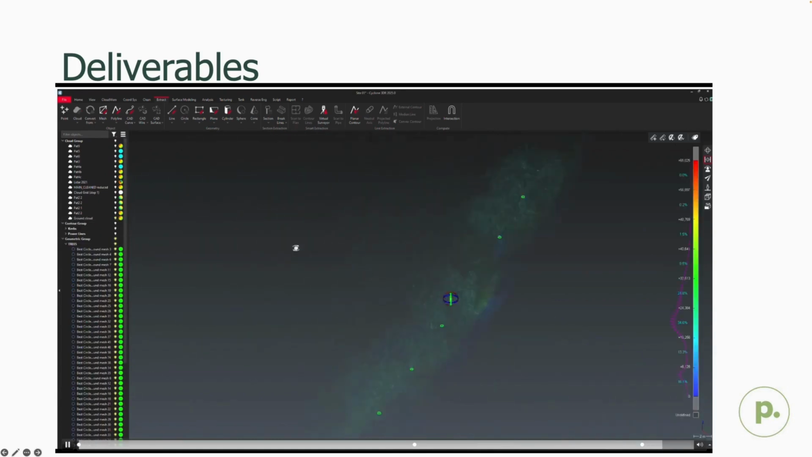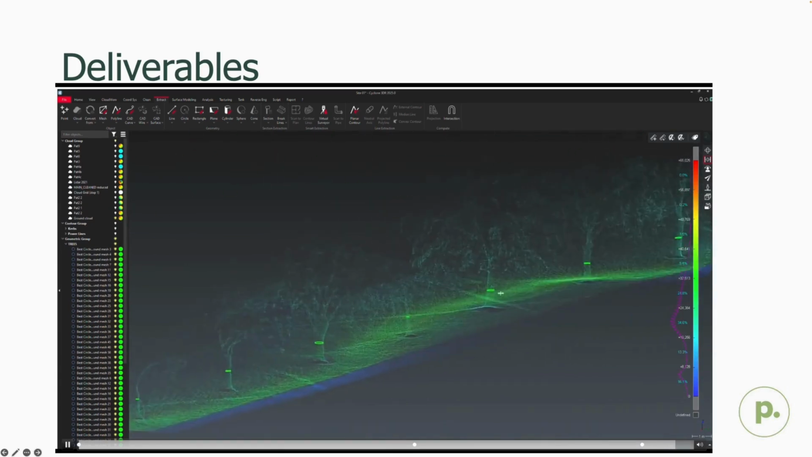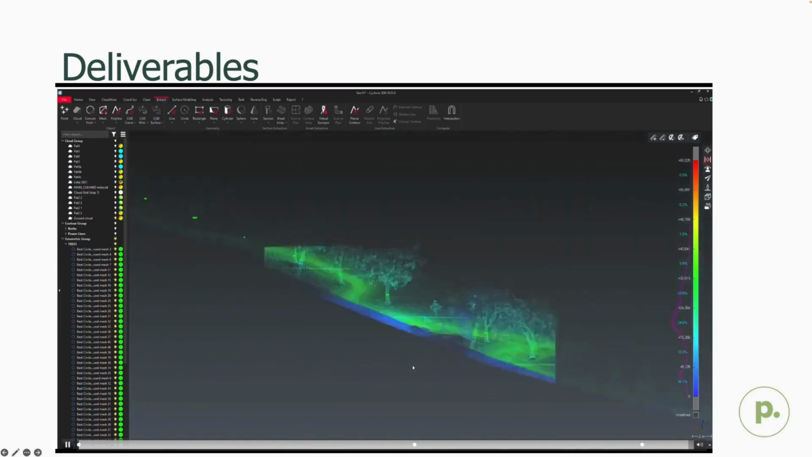So there were hundreds of trees needing extraction on this job, and as you can see, this whole process, which was a 9-minute process just for those trees, is sped up to a minute 30 or something like that.